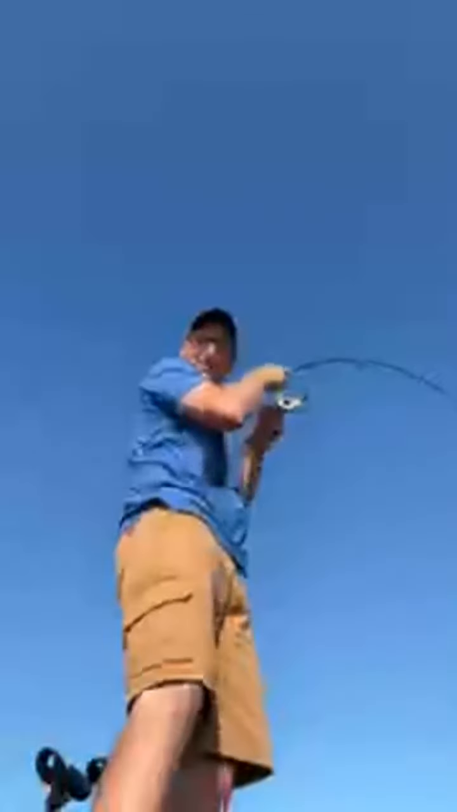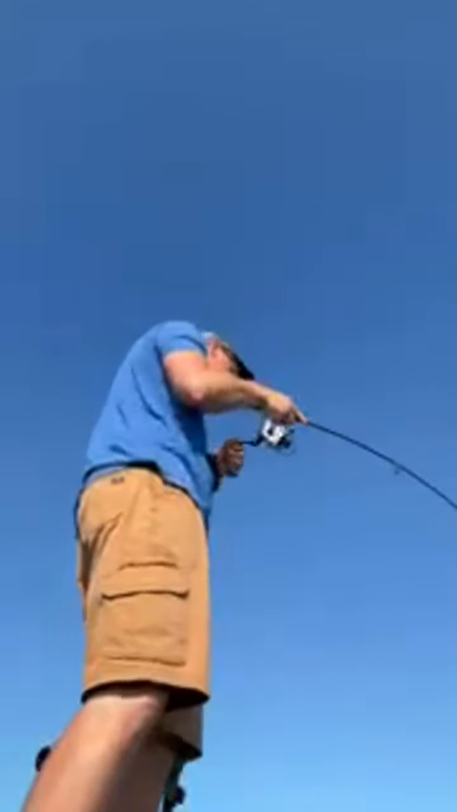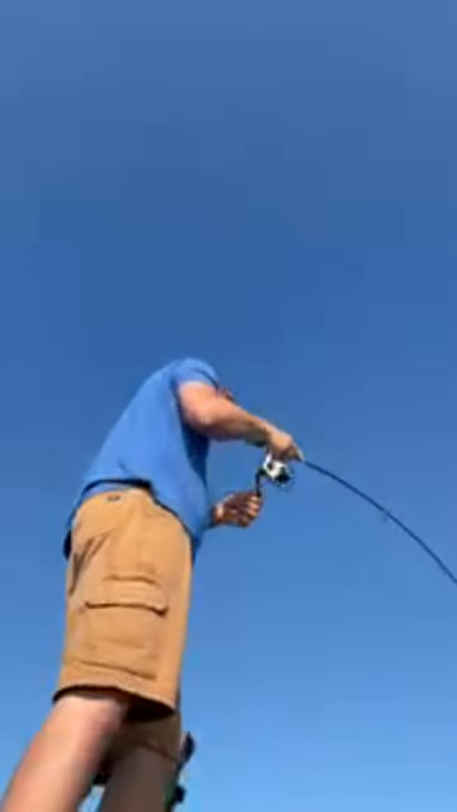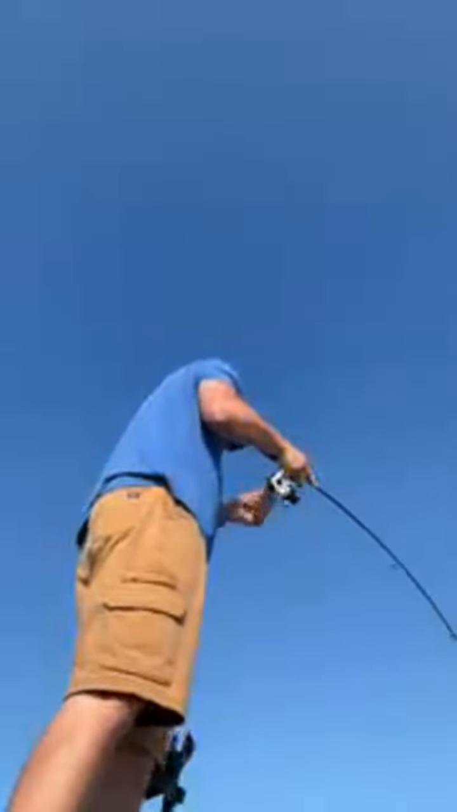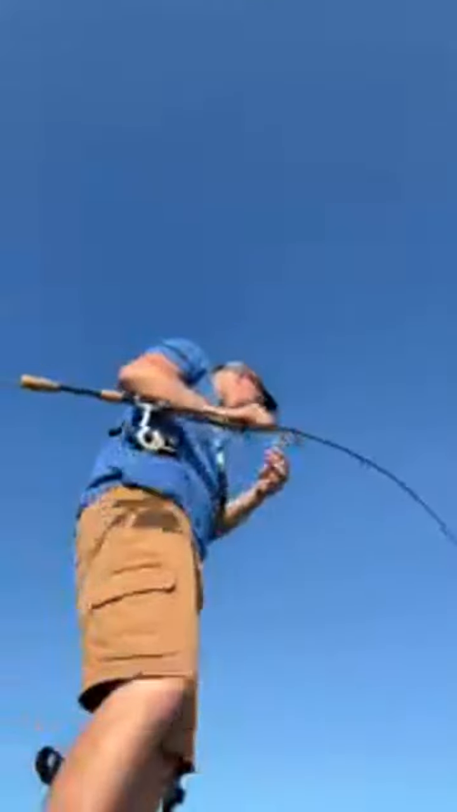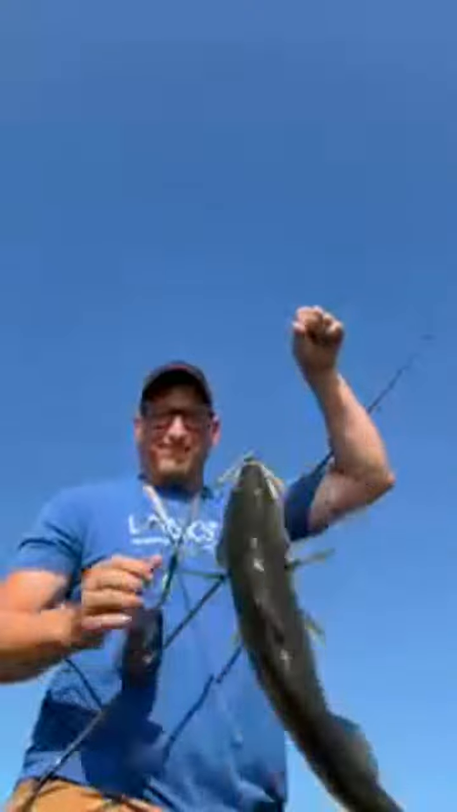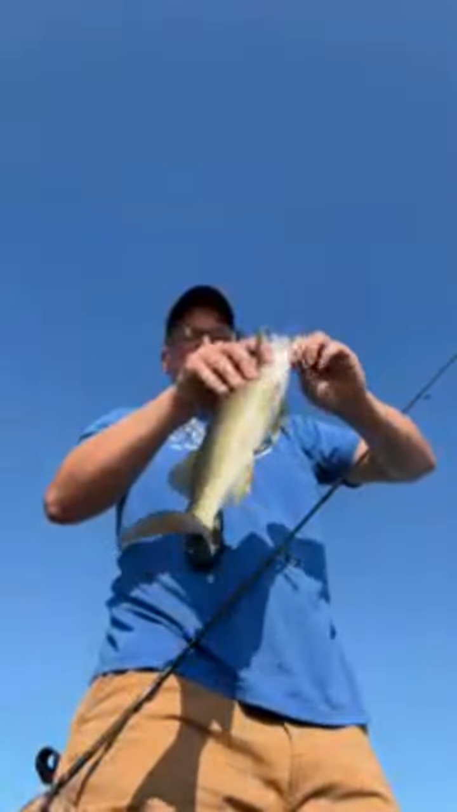That's what I mean, when you get them, if you can get it in front of their face, when they're in a school, they freaking crush it. But when they're by themselves, they just pick at it. There we go. That's a fat one. That's a nice solid. I don't know, we'll measure him in a second.